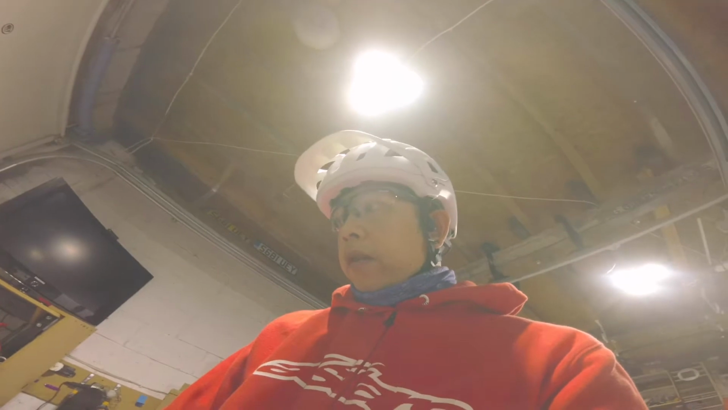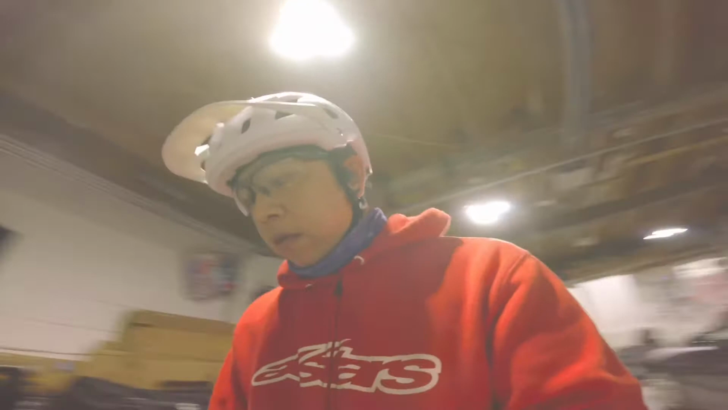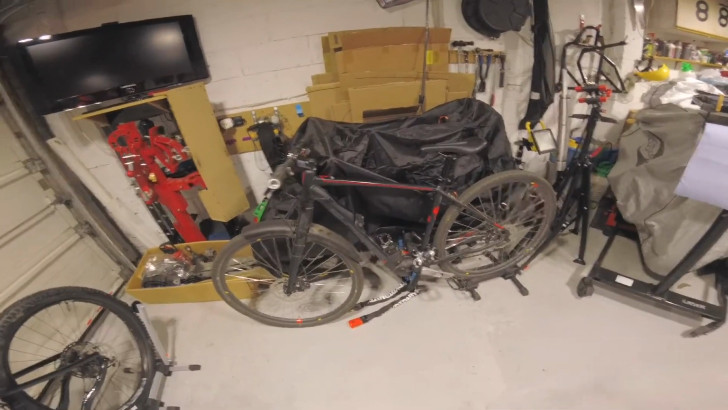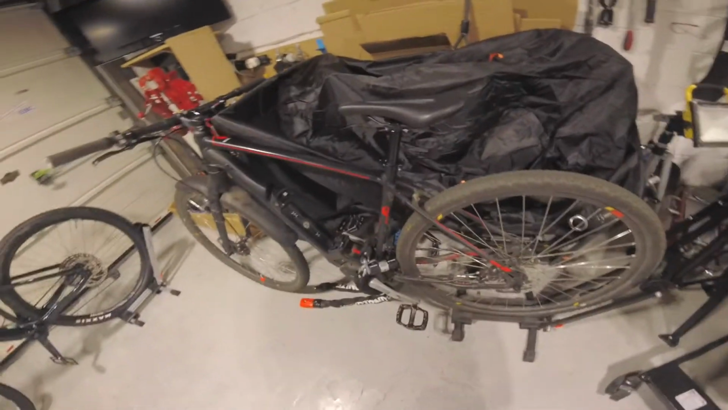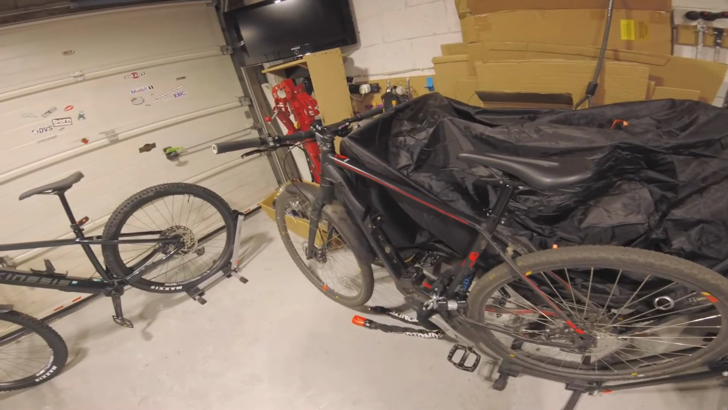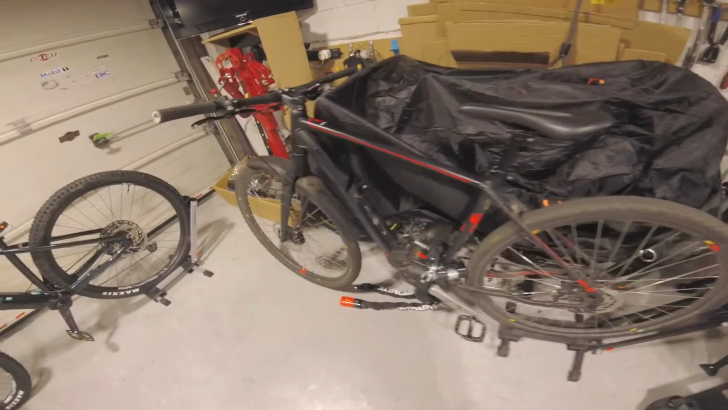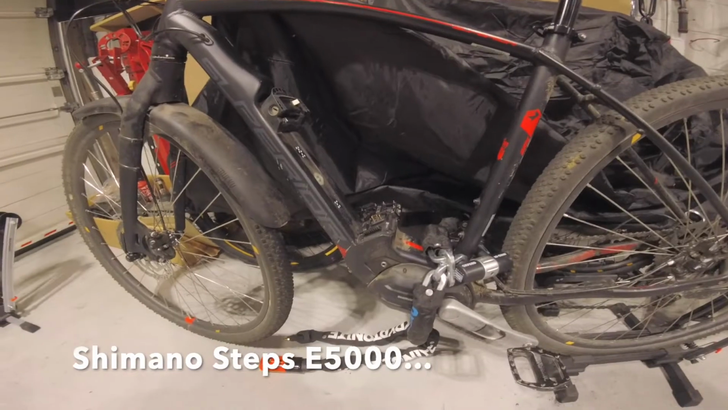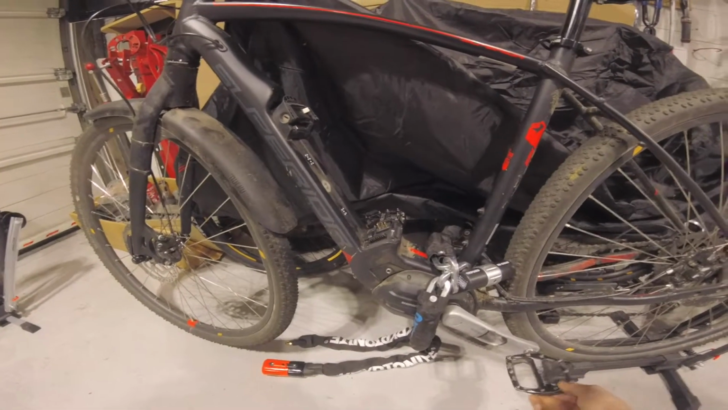So what we're going to do is go on a fairly longish ride, probably 40-50 kilometers, and probably just do the usual route. I normally do it on this thing, which is a Superior ERX, slightly different kind of bike, more of a gravel bike really, skinnier tyres, still 29-inch, running a Shimano 5000 system, so it's quite low power.